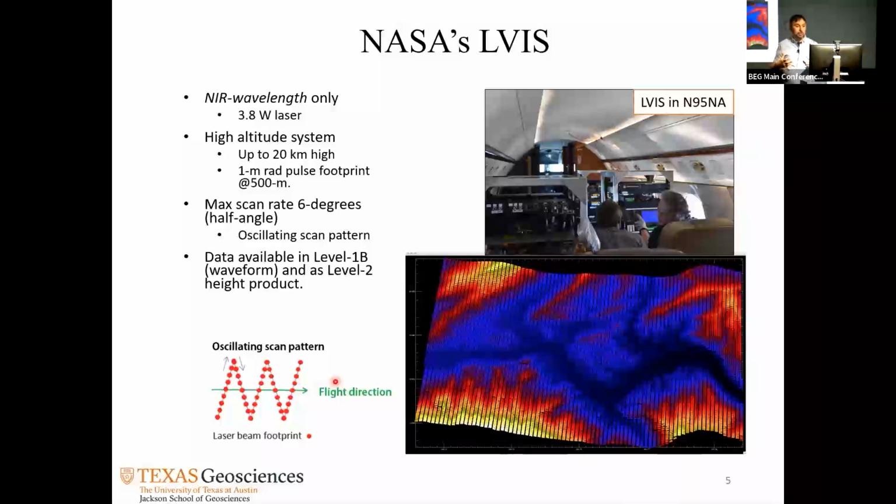Also, this sensor is not really meant to fly at low altitudes like we do with Leica Chiroptera, because their pulse footprint is adjusted to fly high, so that the pulse footprints can overlap each other, so that they can create a topographic image like this. Also, this data is available on their website. You need Python code to extract the data that you need, because it also comes with a waveform.